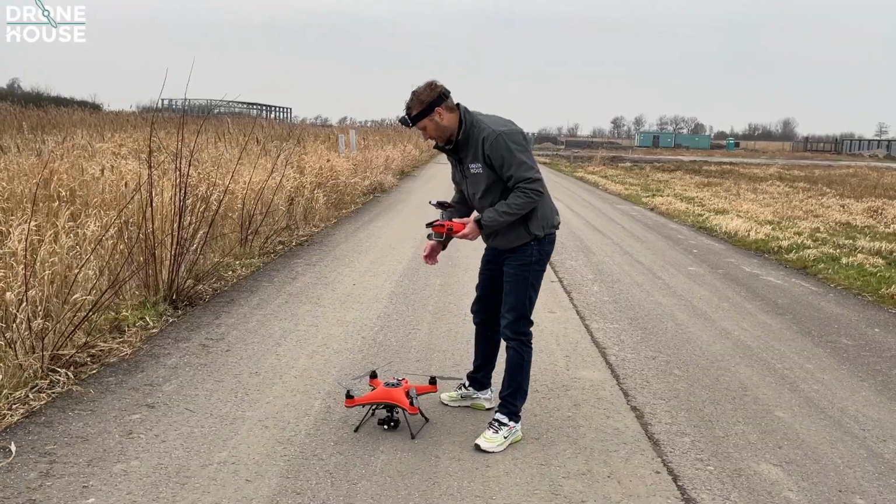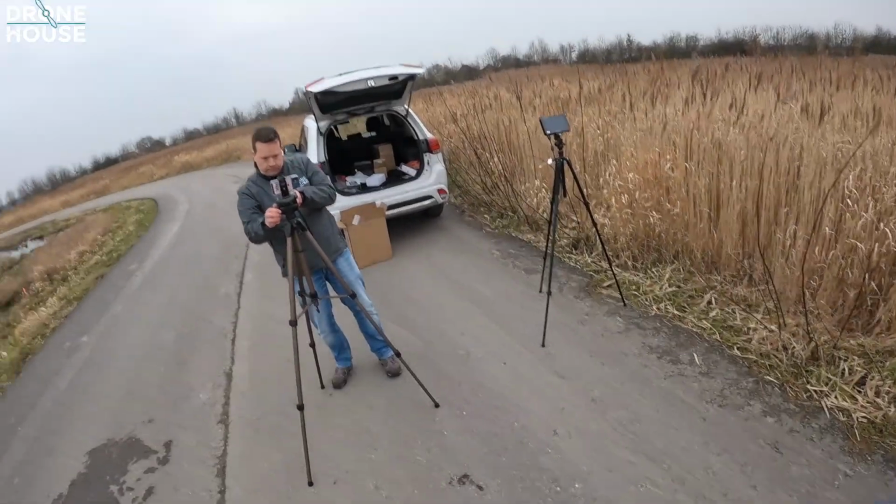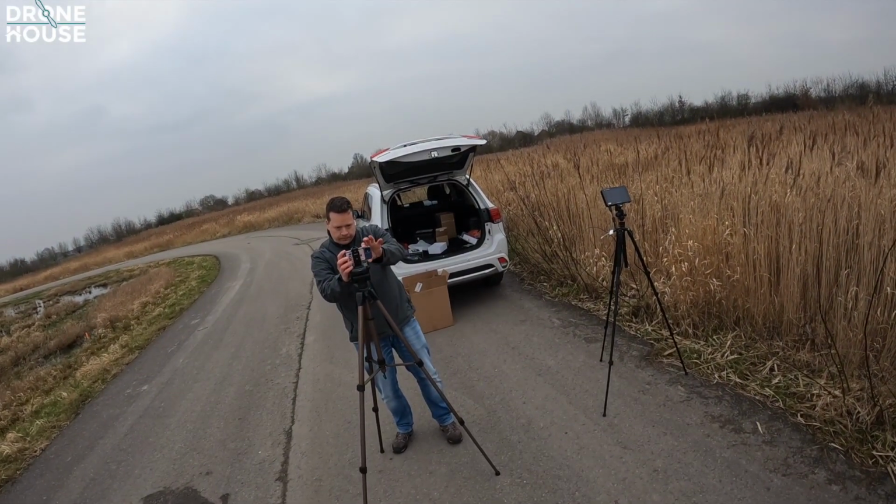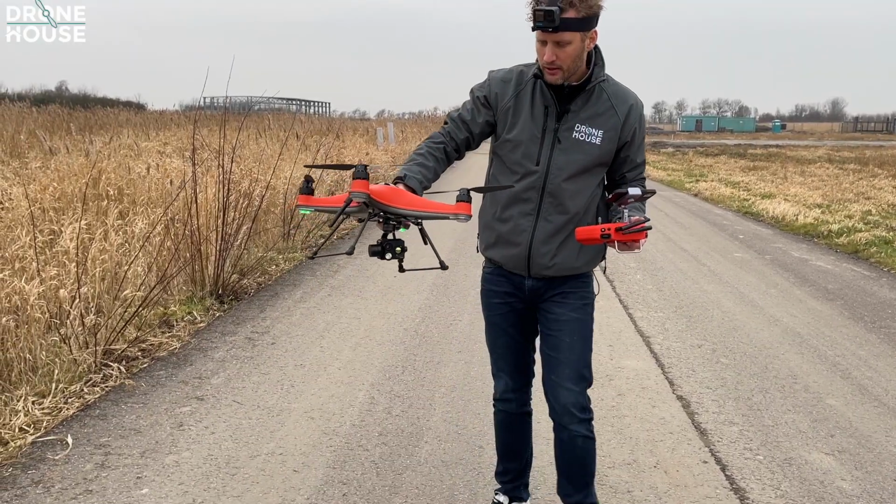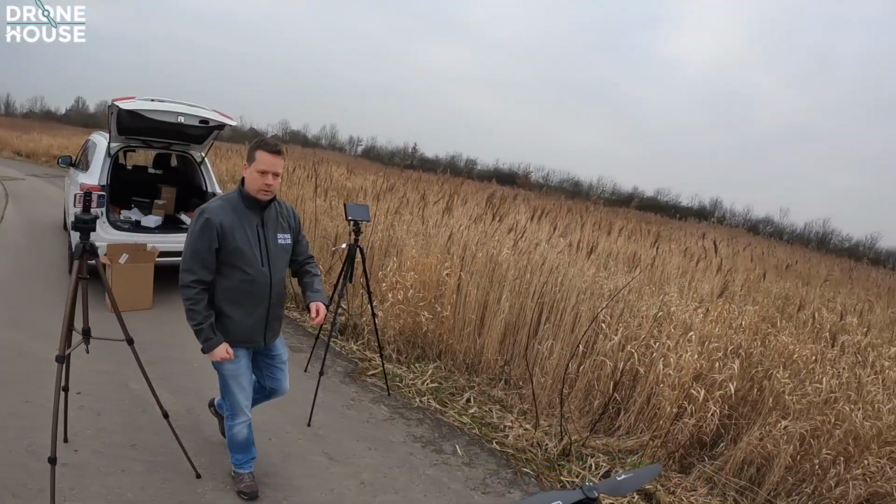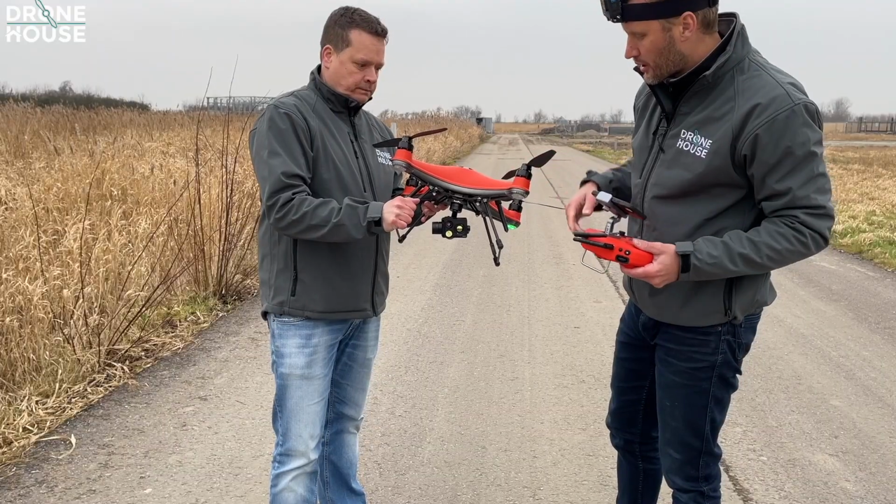All right, Tycho, can you help me perhaps? Can you, yeah, is it steady? Yeah, can you hold it for me? Yeah, of course. I'll hold it for you. Okay, so we installed the thermal camera now.